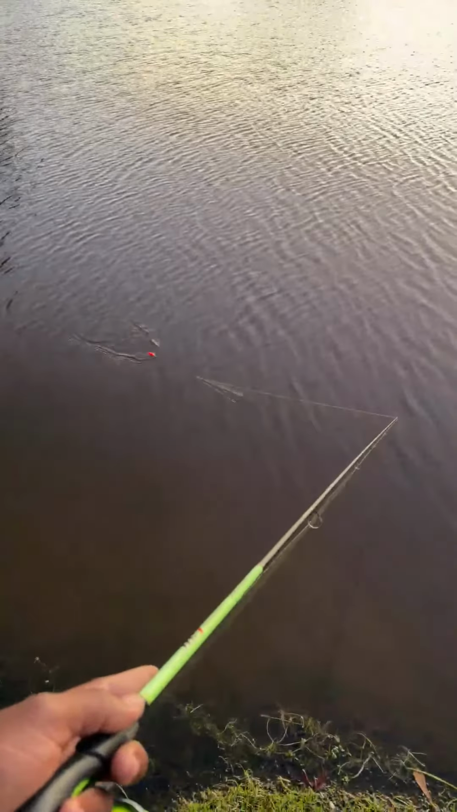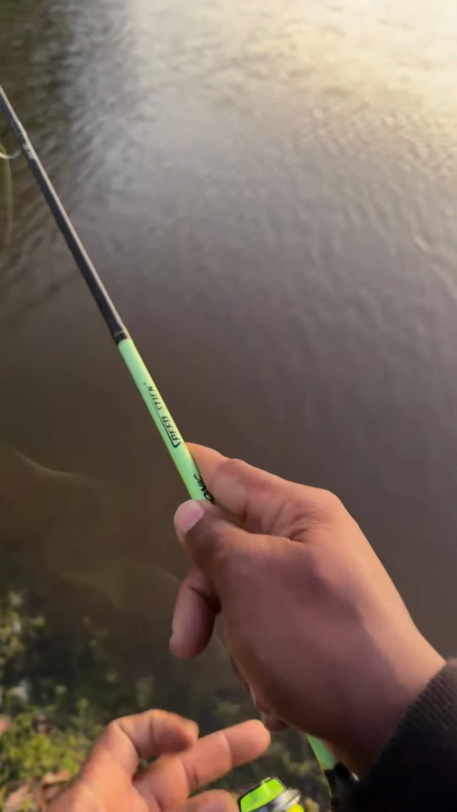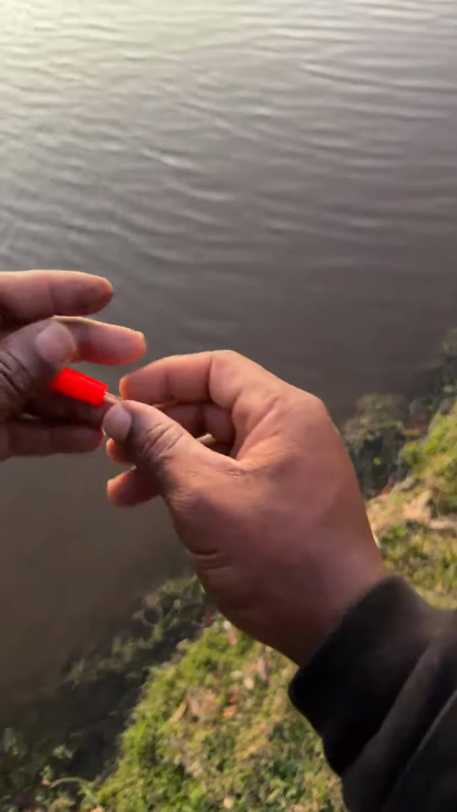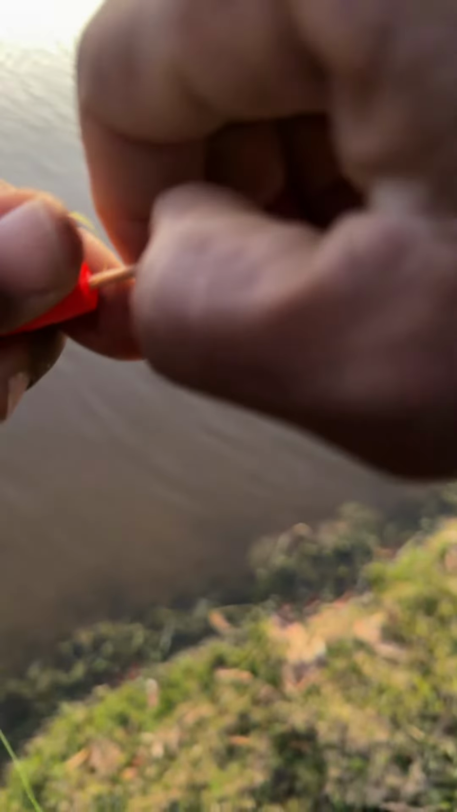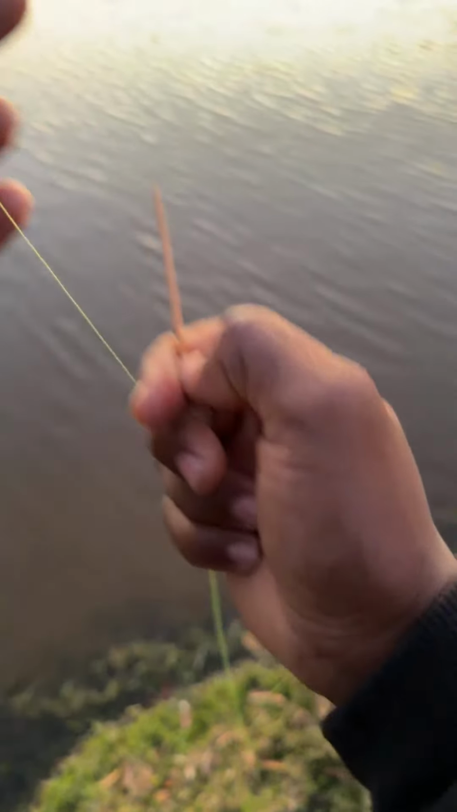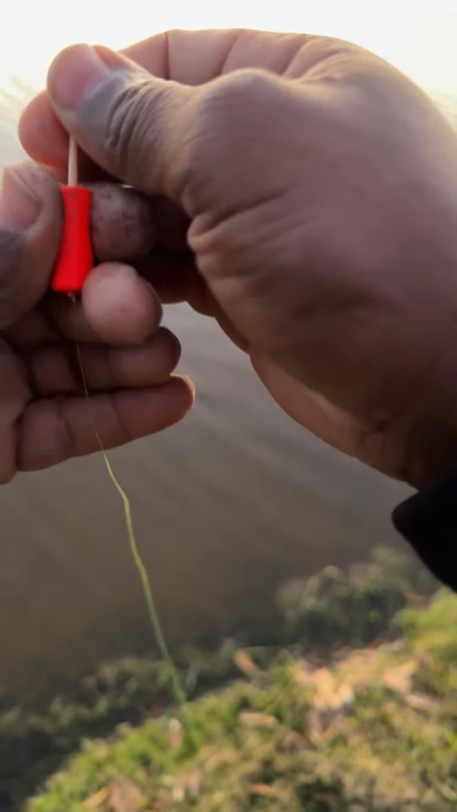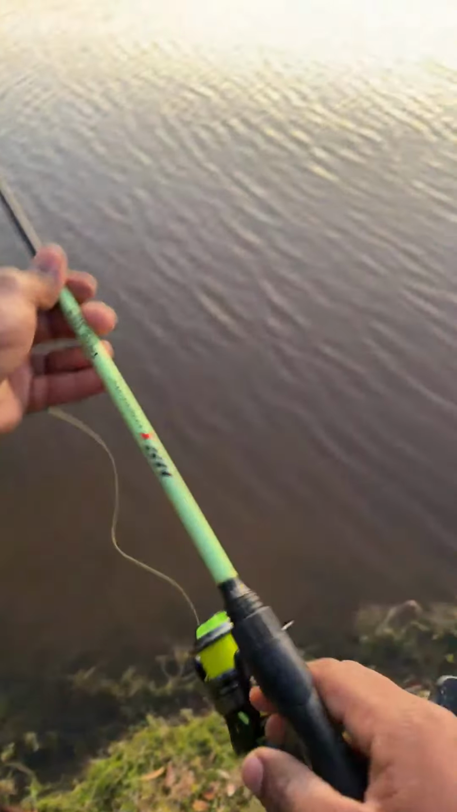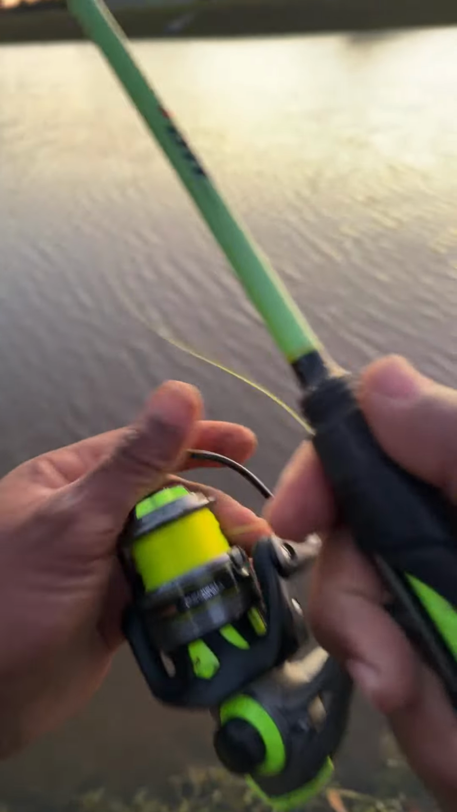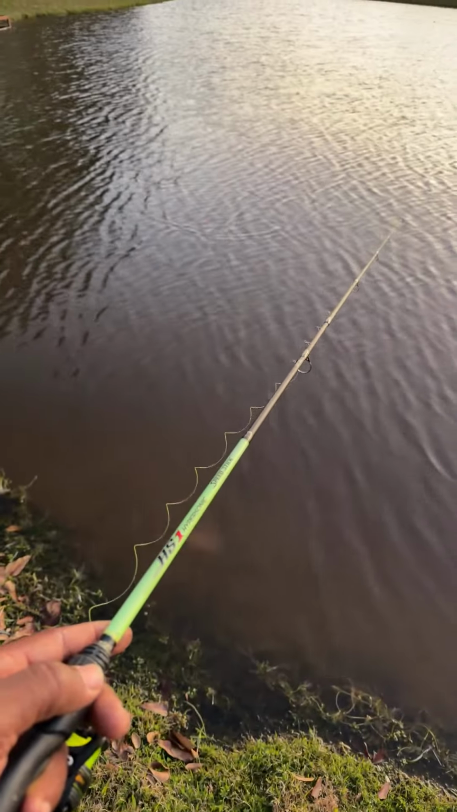Something was just hitting this line, y'all. Maybe the water's a little bit deeper. Let me drop this thing a little bit deeper. Maybe it's not deep enough. Go up another 6 inches. There we go. Now I'm about 2 feet. I was about 18. Let's see what happens now.